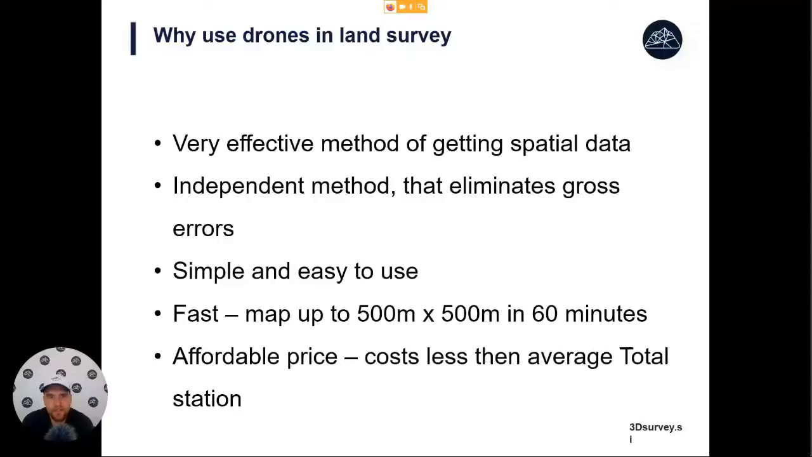Even though this technology seems very complicated, we have flying cameras that you have to operate, it's actually very simple and easy to use. Even kids today are playing with drones, and these professional drones are actually a lot easier to fly than the small toys.